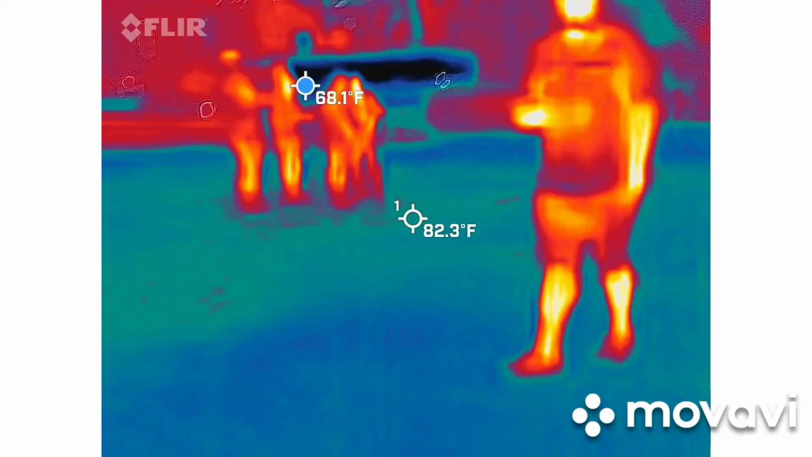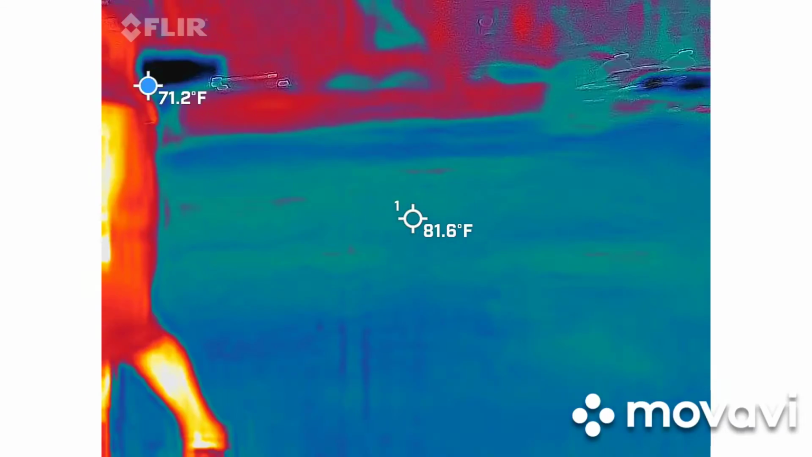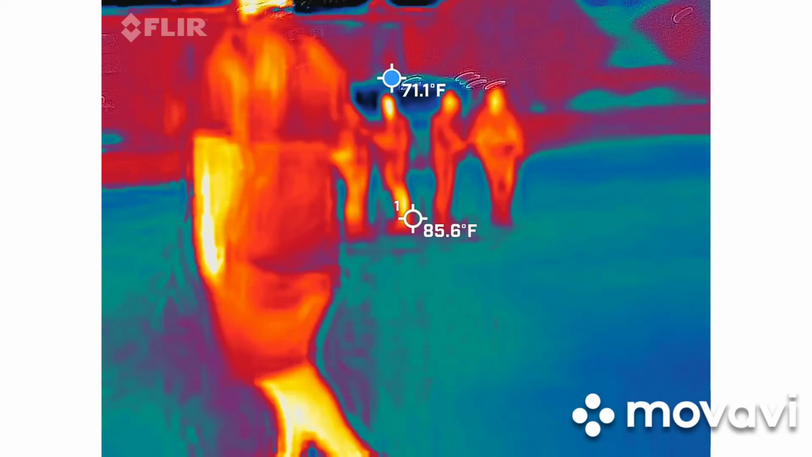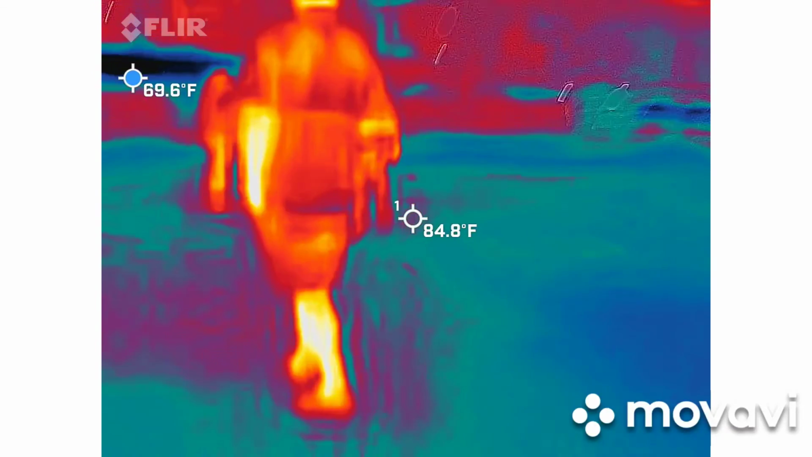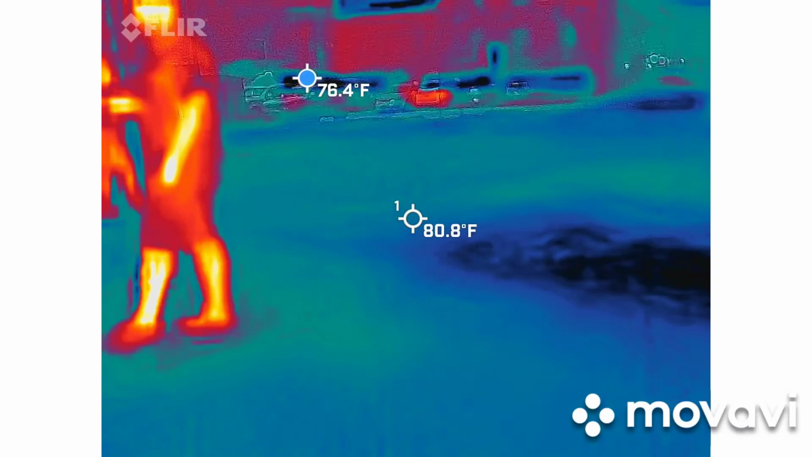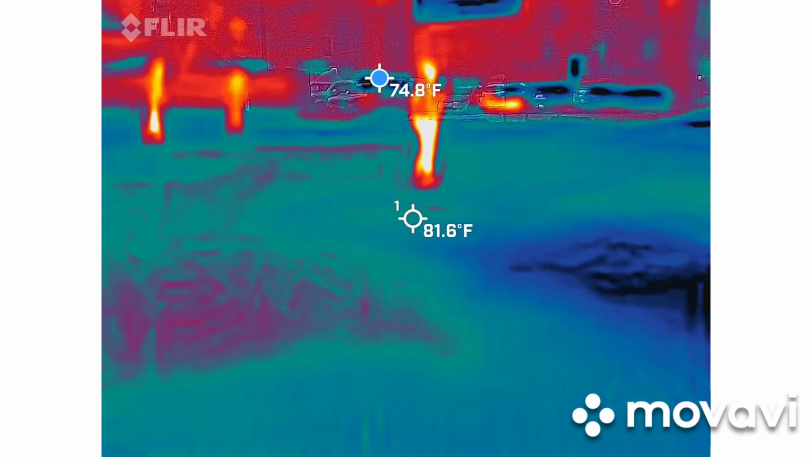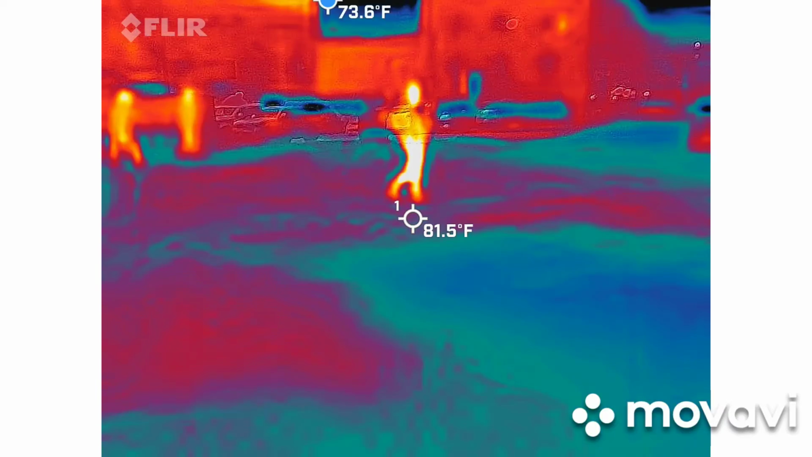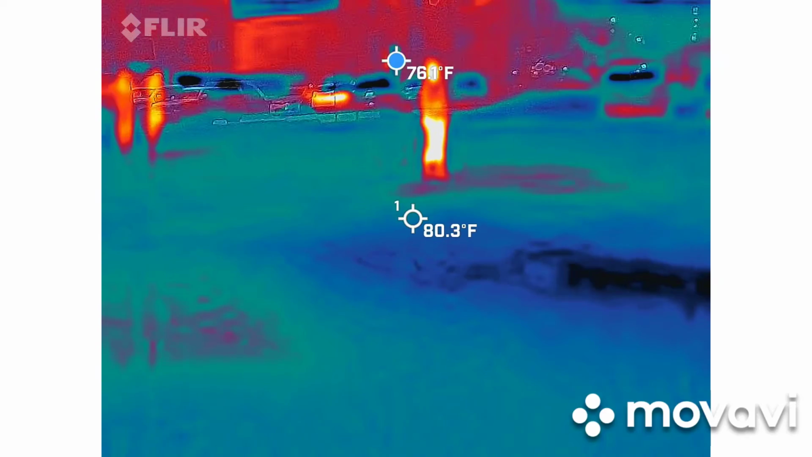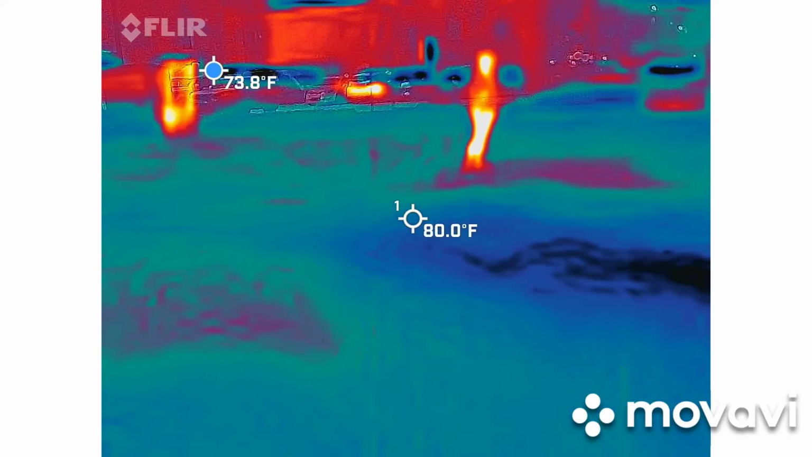I wonder what happened here. I'm gonna go over here because I need to use. So I also left the center crosshairs on your camera, so if you want to measure something specifically, you can move the camera to put that dot where you want to measure it to see what's going on with it. Also, if you find a cold spot, this has an ambient thermometer in it, so I can figure out and debunk it right away.